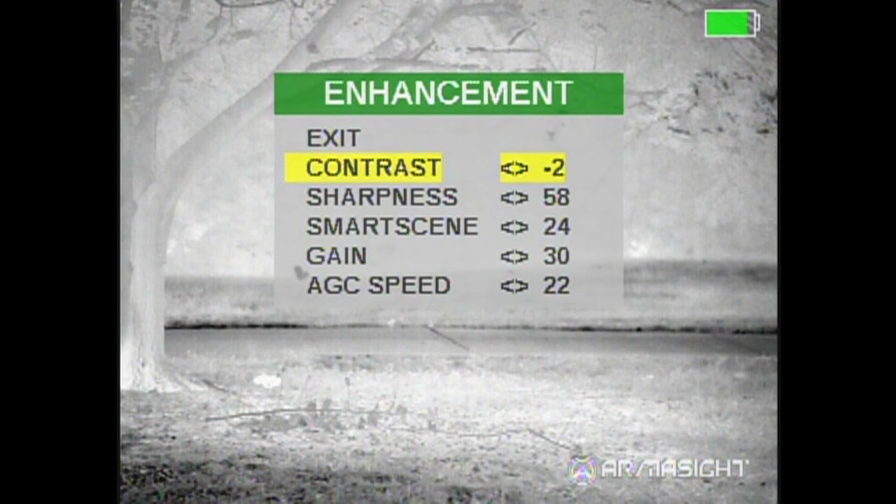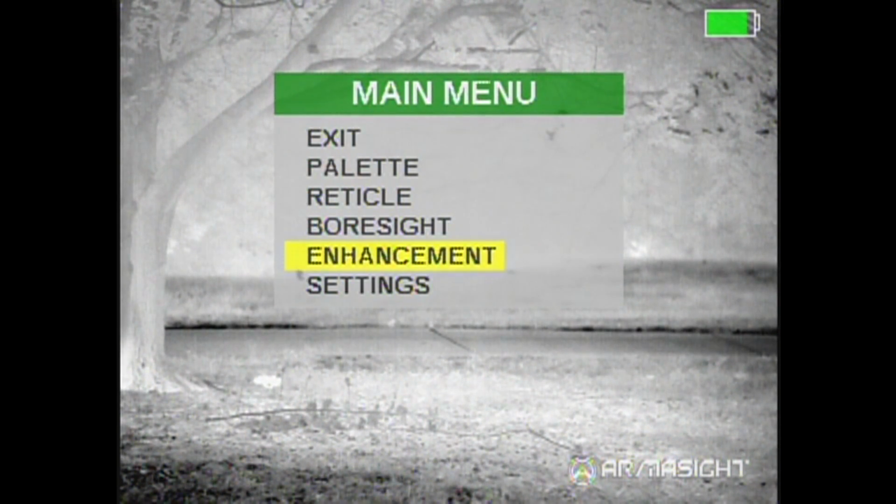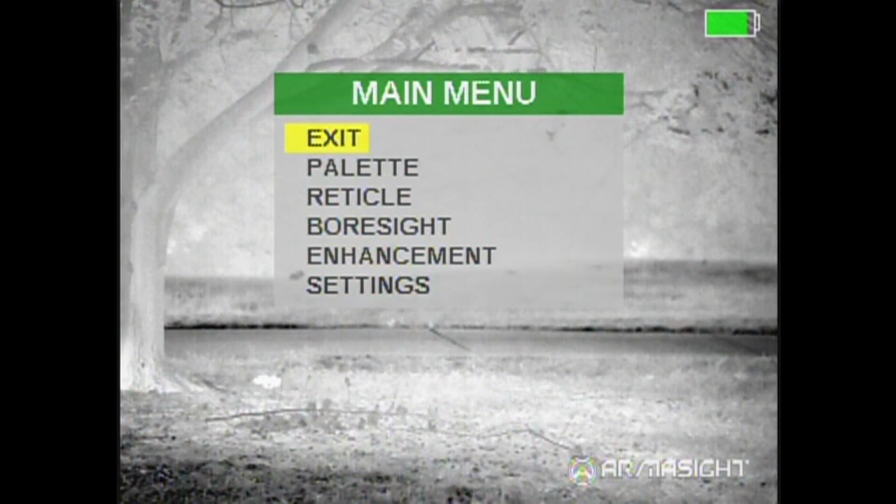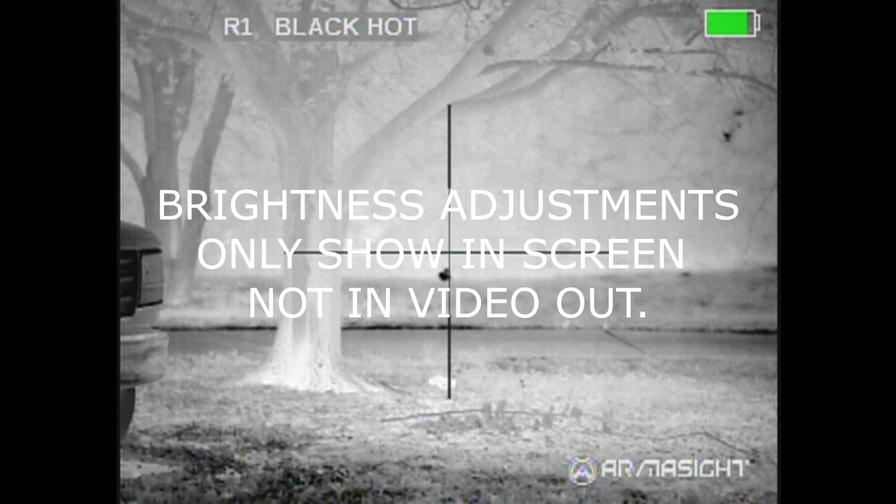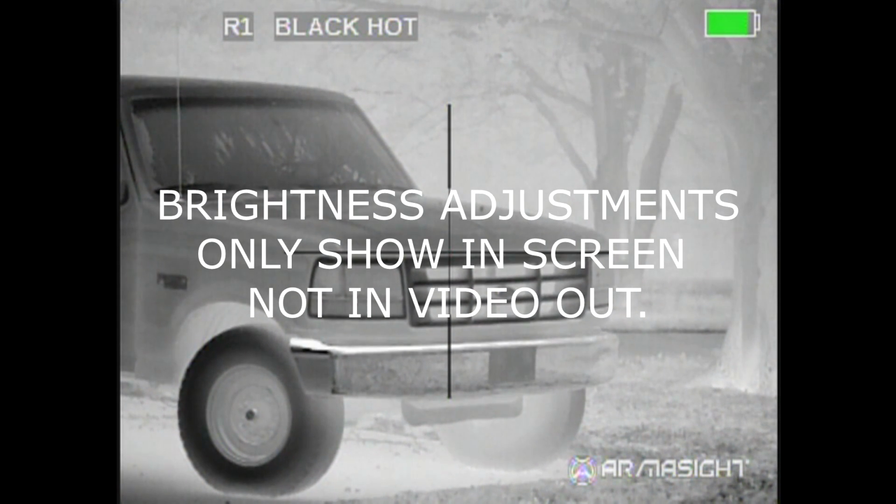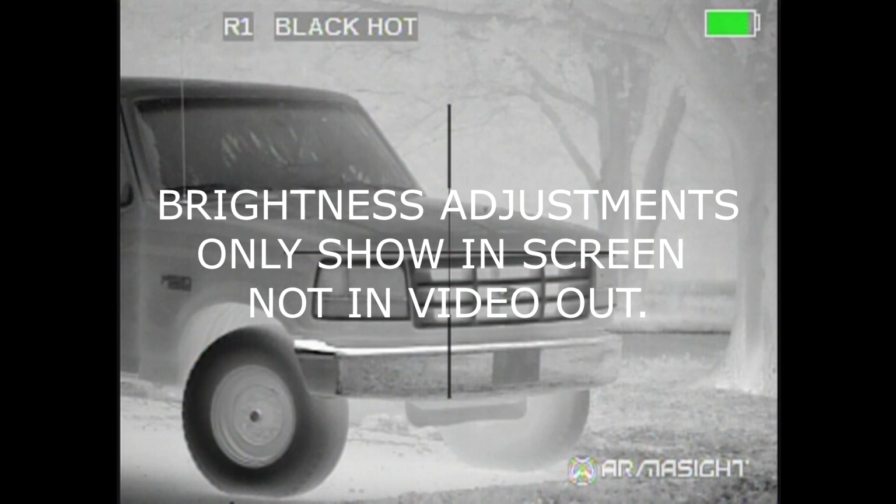So you can set all this up, exit out of the scope, and here I'll do the brightness. We'll go up and then we'll go down. And as you can see, you can get it really dark and really contrasty, or you can get it way blown out.